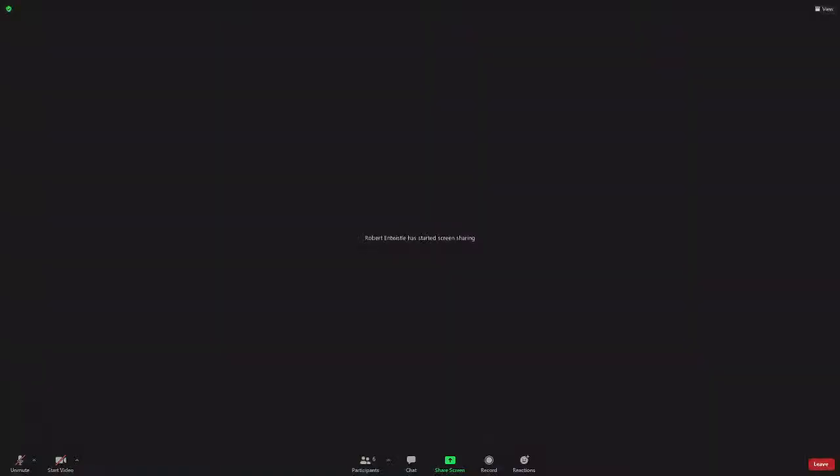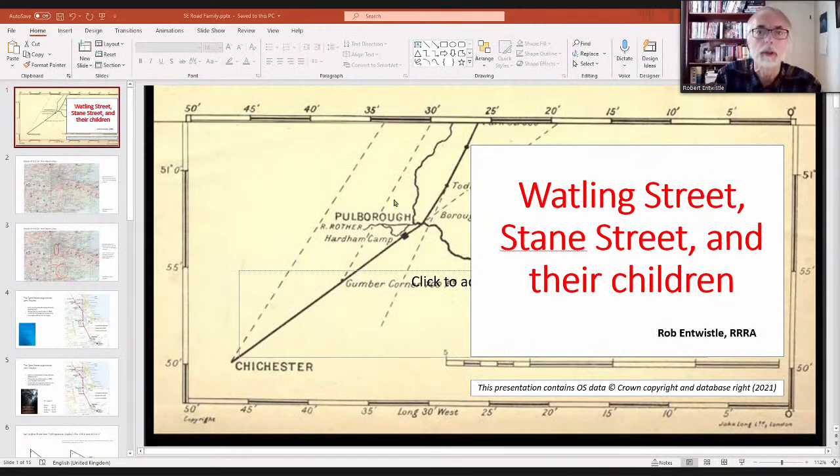Now, my focus is on looking at roads, particularly in the southeast, and their planning. So I'm going to try sharing my own screen. And hopefully you can see that. And let's start the slides.